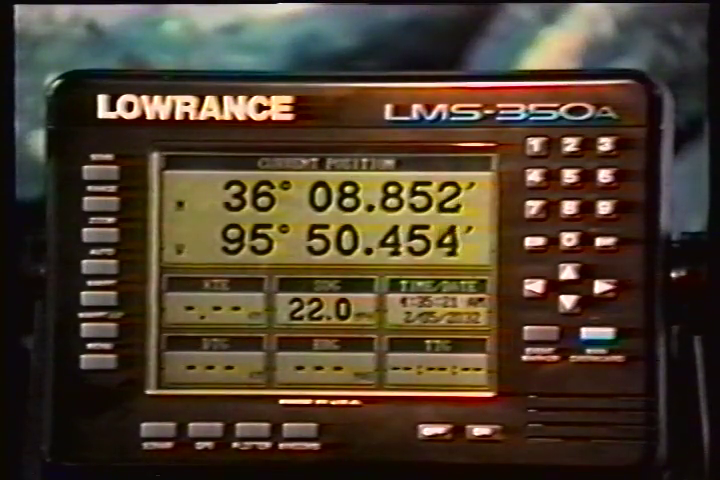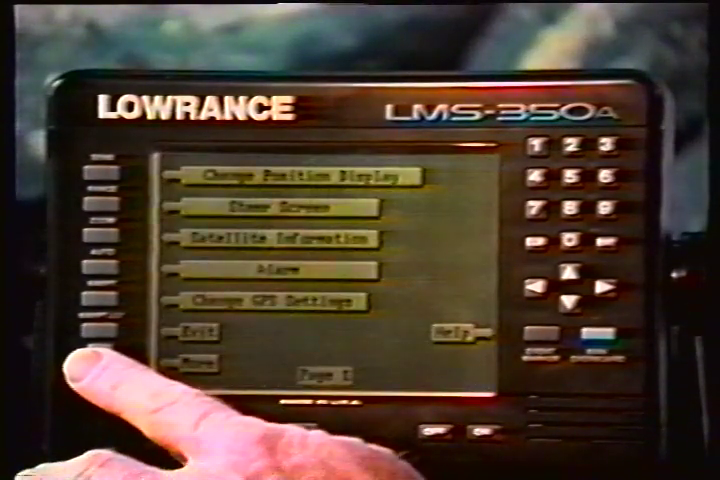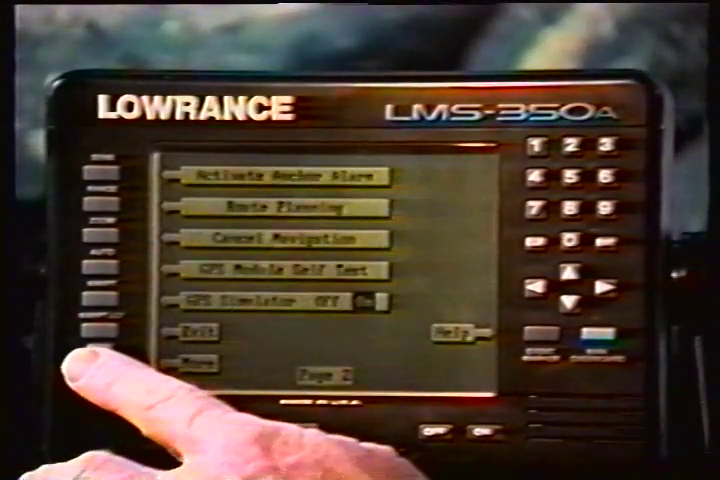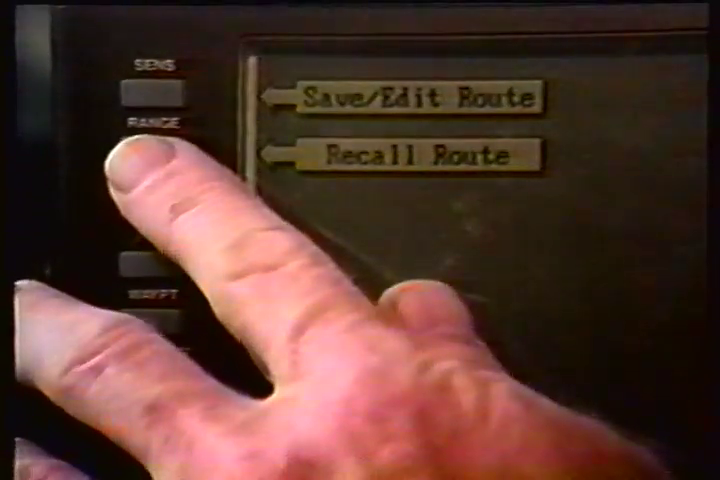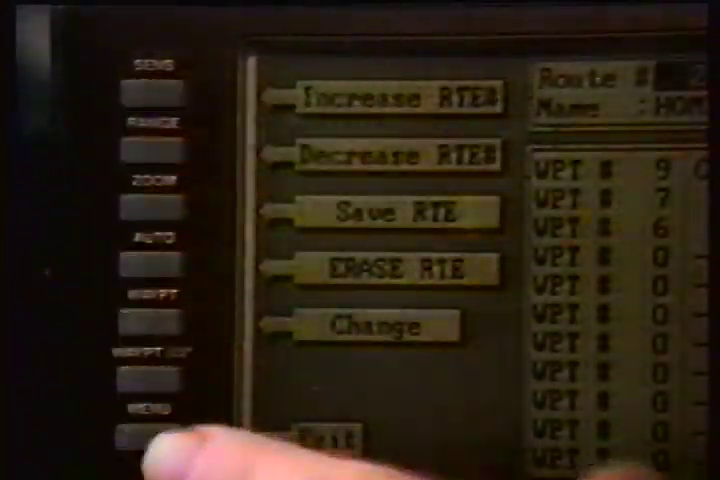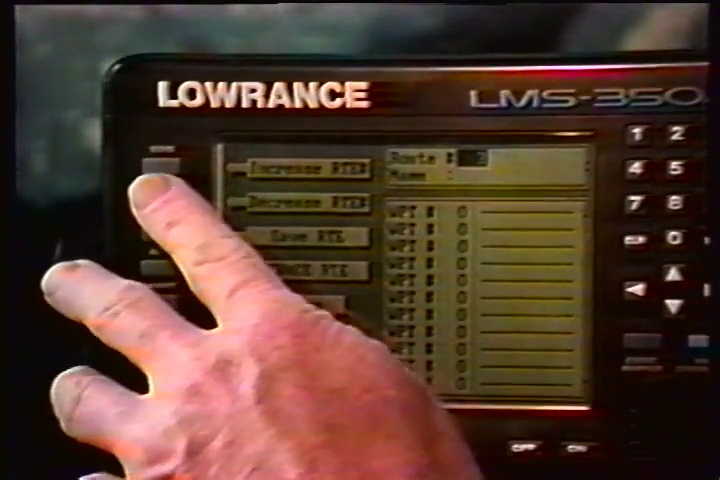Any part of a route can be changed at any time. Simply press the menu key, then press the key next to the More label. Then press the key next to the Save Edit Route label. Using the keys next to the Increase or Decrease Route Number labels, select the route number that you wish to change.